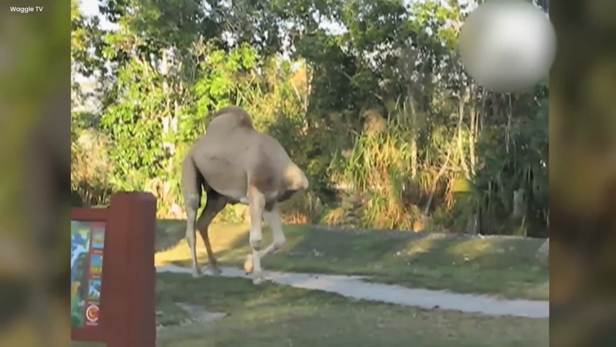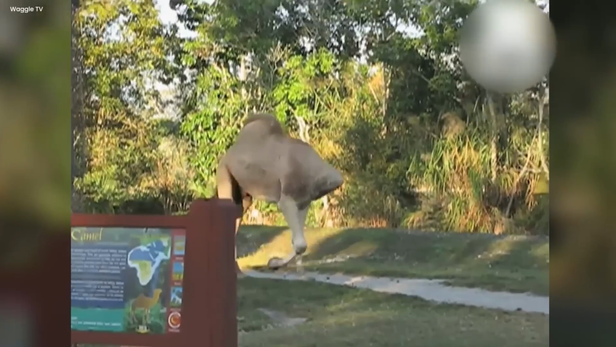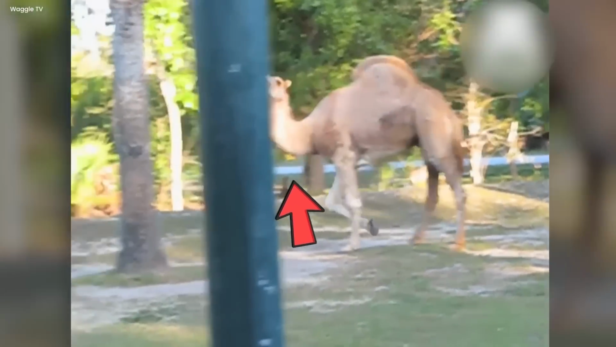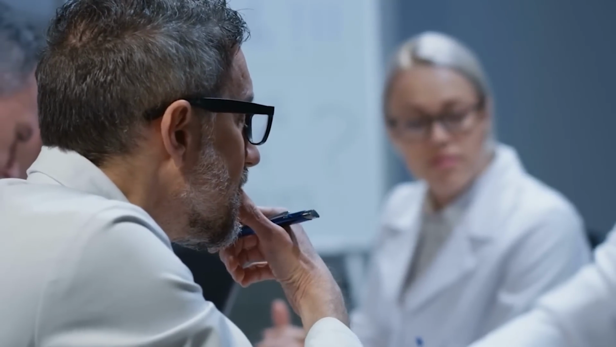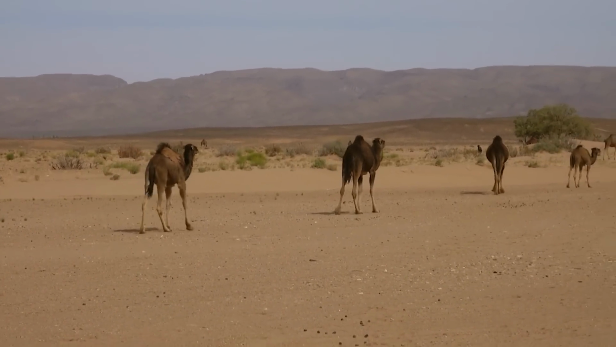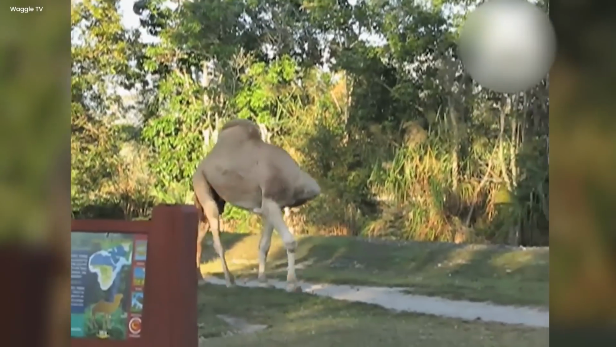The recorder, desperate for answers, approached it to examine, only to be surprised once more when it discovered that the camel was walking with its head hidden under its body, almost as if it were joking. According to a local wildlife expert, camels hide their heads from predators and sometimes ambush their prey. They also do so to stay cool and avoid the searing desert sun.